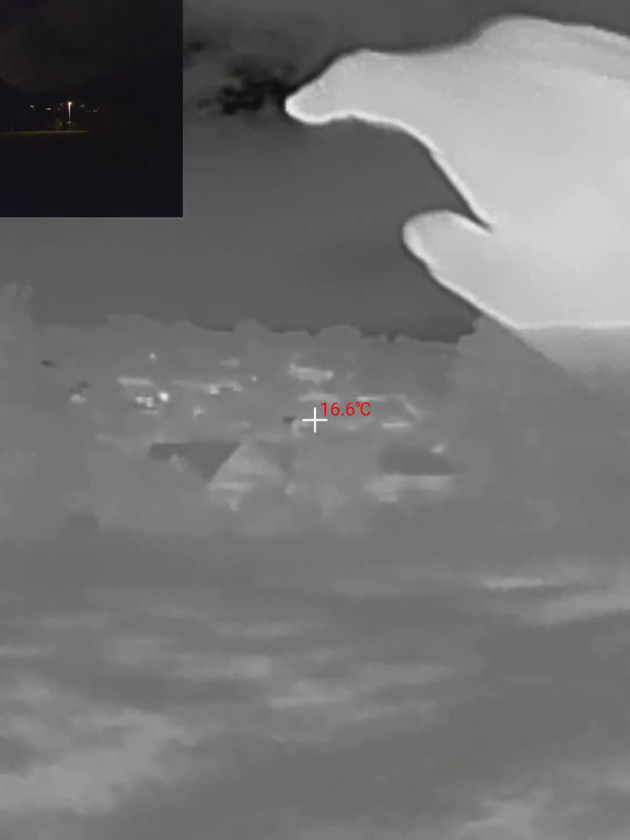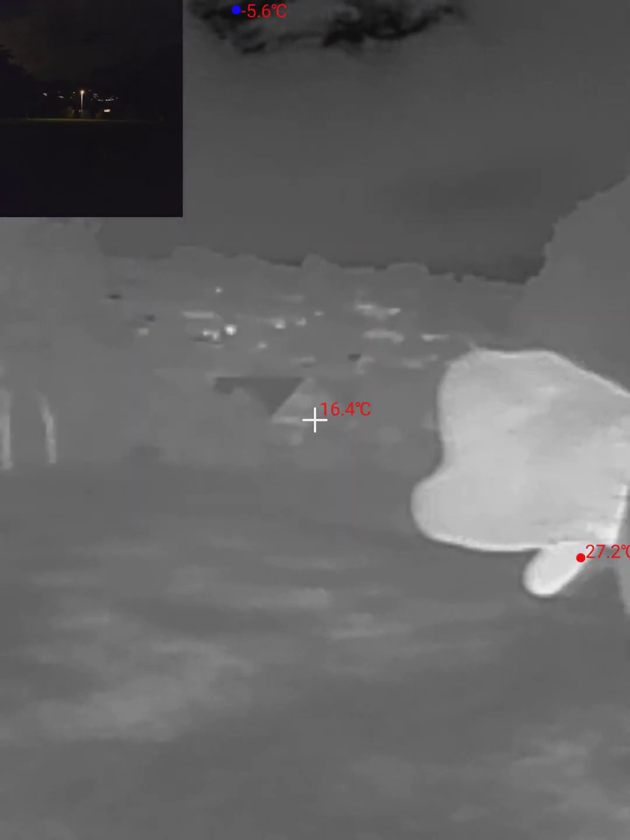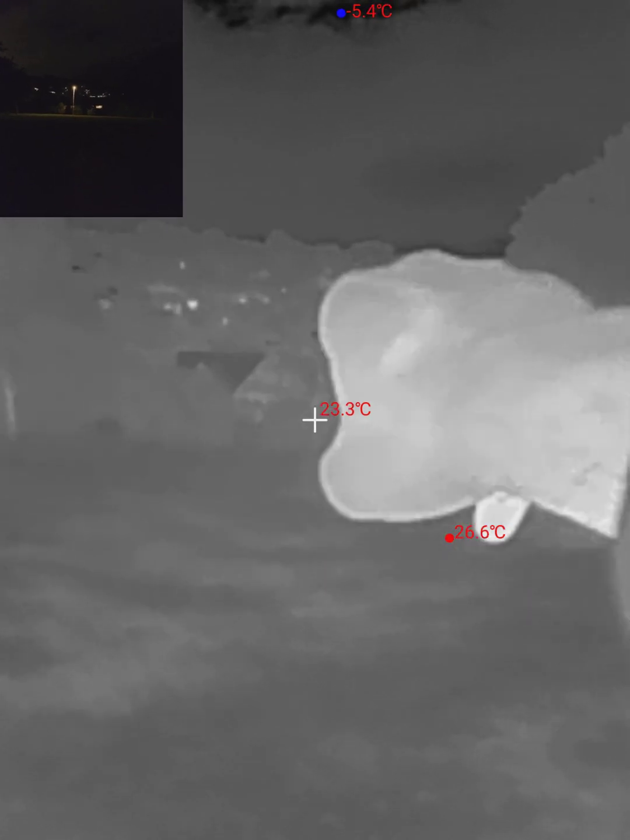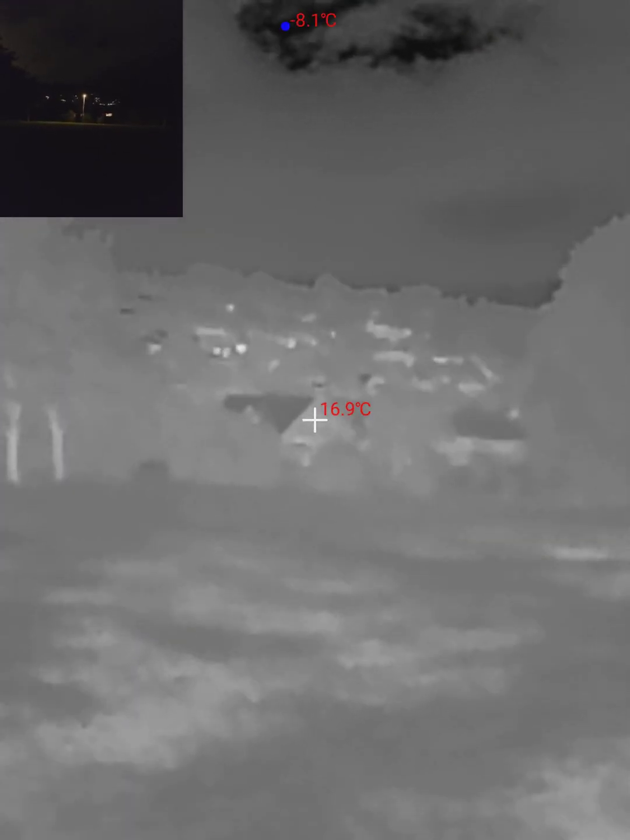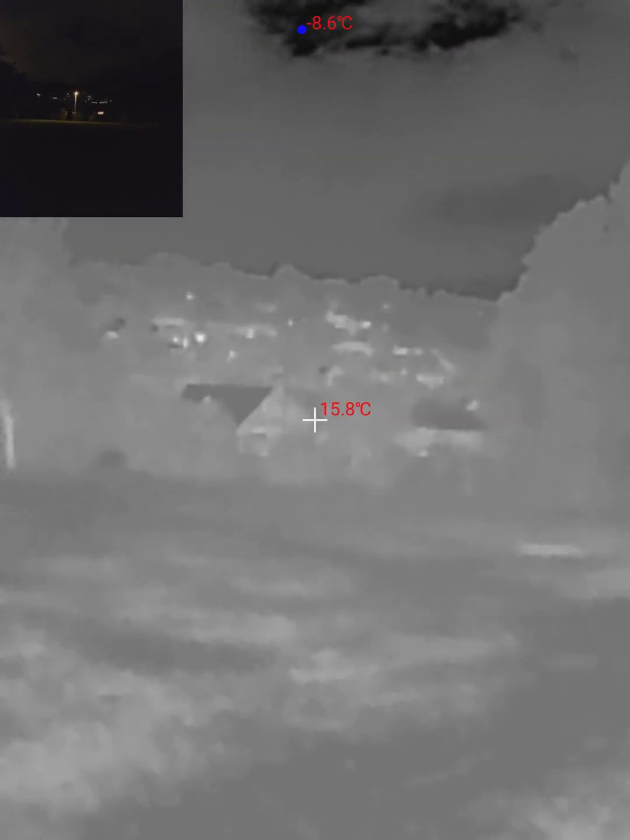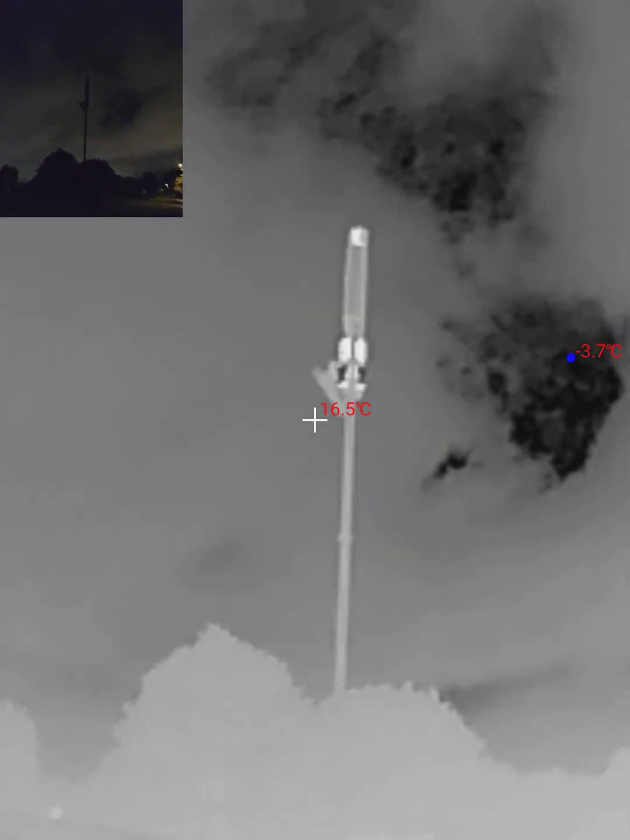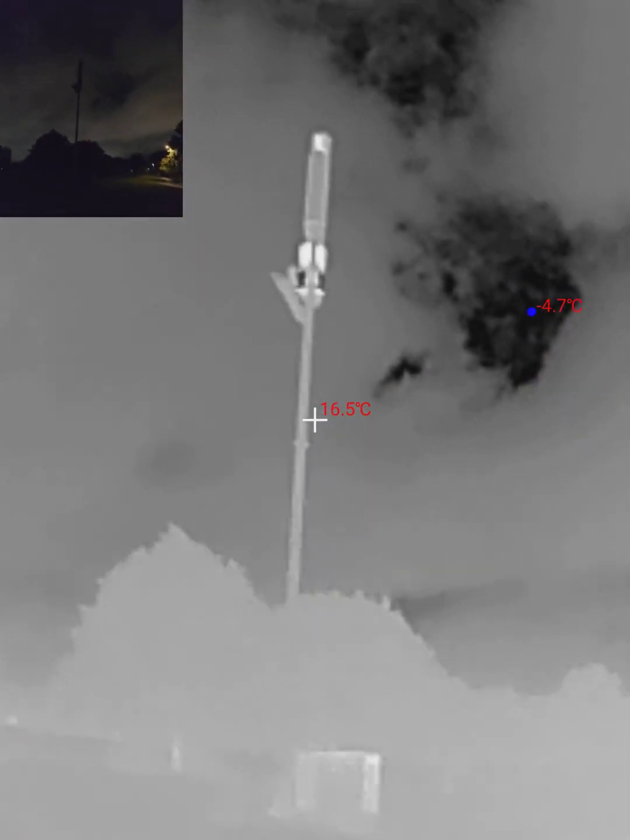But notice here, we're looking up towards some houses. I'll point with the thermal camera. I'm looking at some houses here, and we are actually seeing the heat from them. So that's really cool. It'll be really interesting to see what it looks like during the winter when the contrast is much higher.